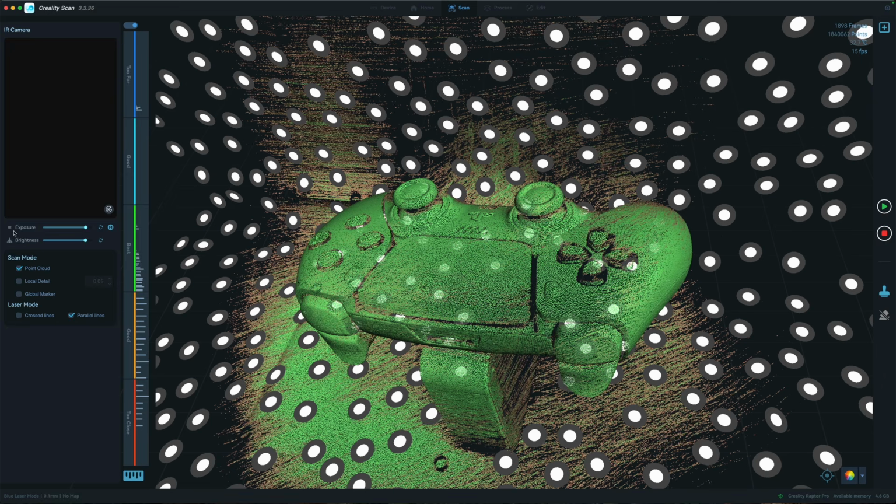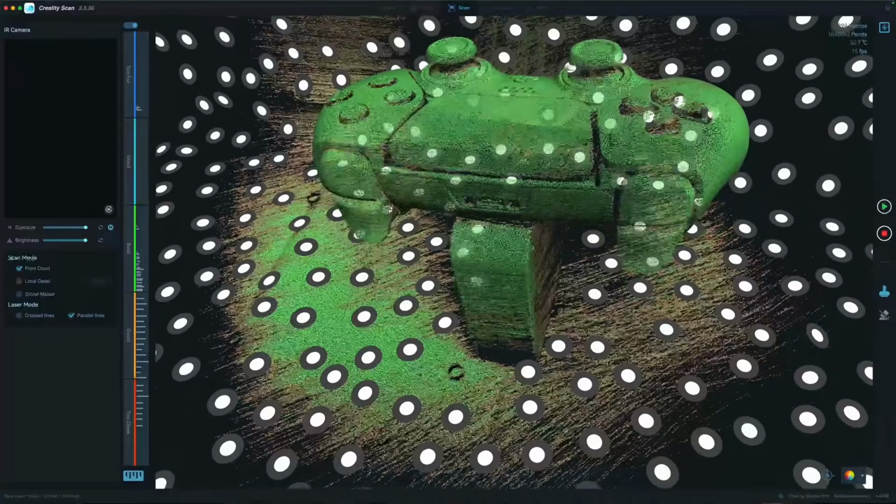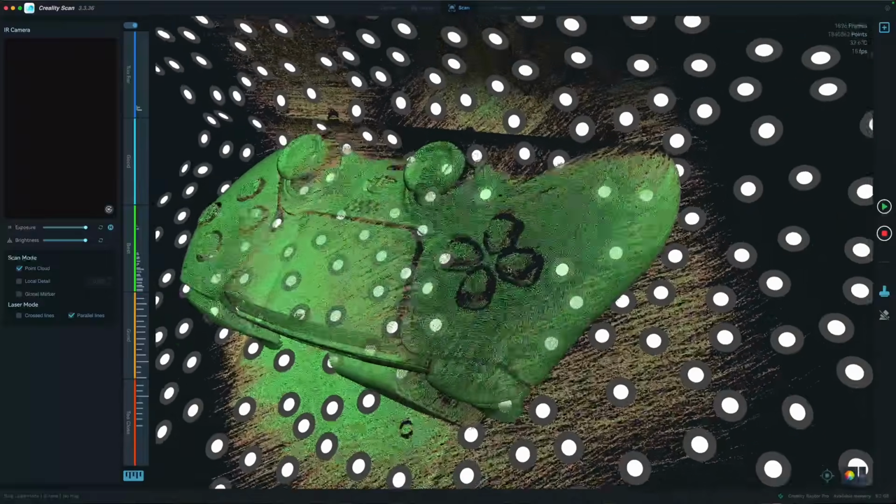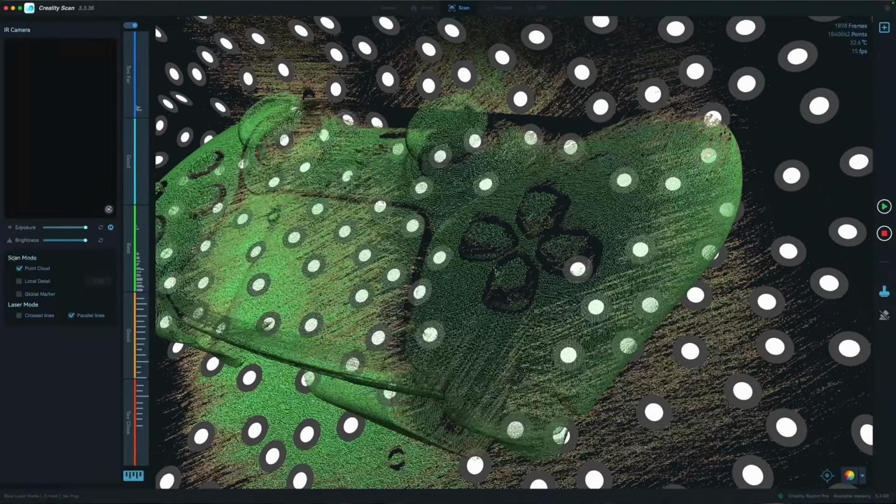You can see that the exposure and the brightness are pretty well maxed out. We were able to finally capture the trackpad, and it actually looks fairly decent. I need to get a little bit more detail in a few areas. For the buttons, we're still really struggling to get a good capture of this acrylic.